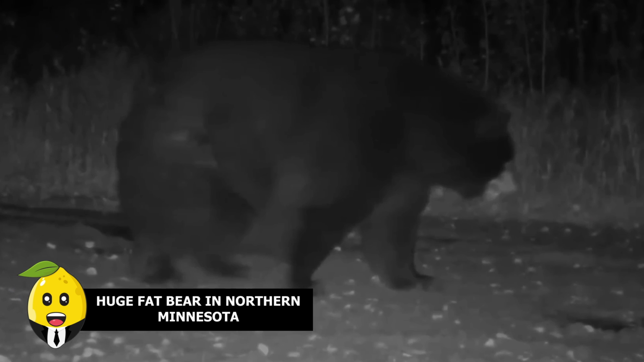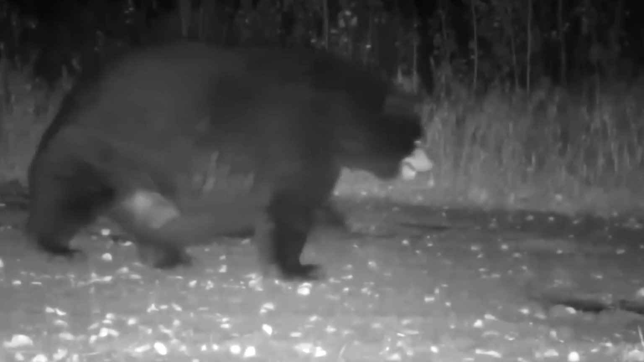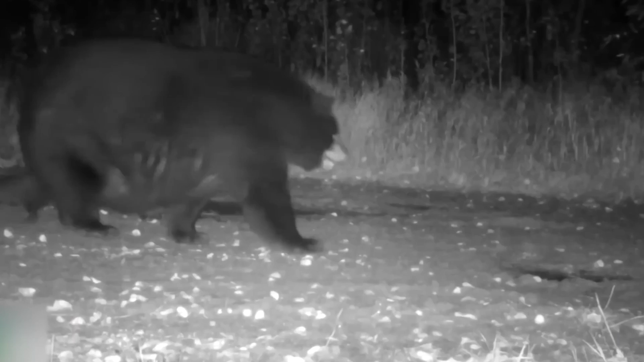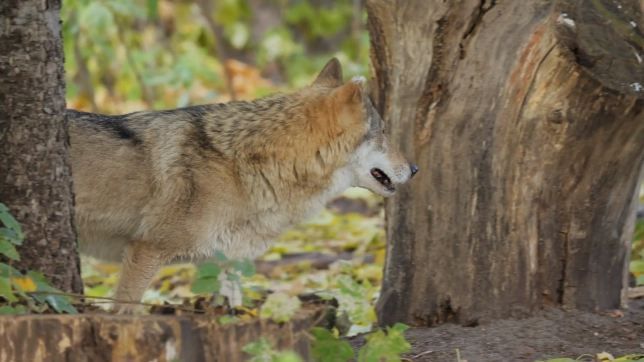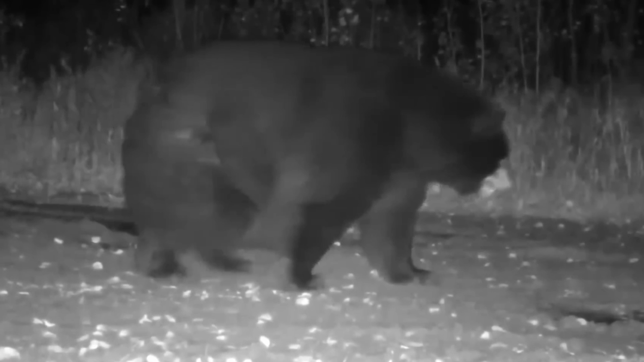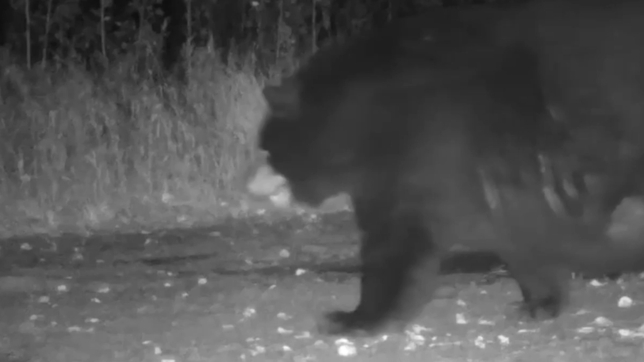Huge fat bear in northern Minnesota. This bear is probably the most morbidly obese bear caught on camera ever. In 2021, an enormous black bear stomped past a trail camera with its stomach swinging side to side in northern Minnesota. The camera was set up by the Voyagers Wolf Project to study wolves in Voyageurs National Park. Experts believe that this mammal had been enjoying plentiful food to prepare for hibernation and is thought to be roughly 350 kilos. Now, that's quite massive, even for a bear, which raises the question, how did the bear manage to get so fat?